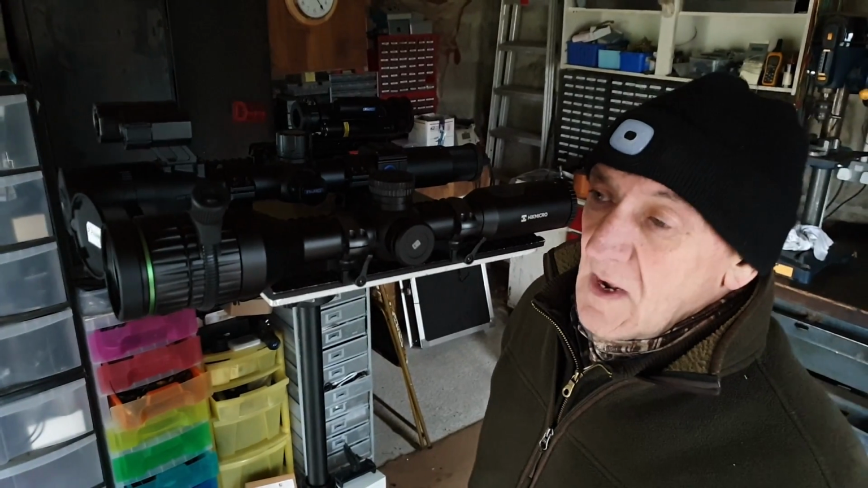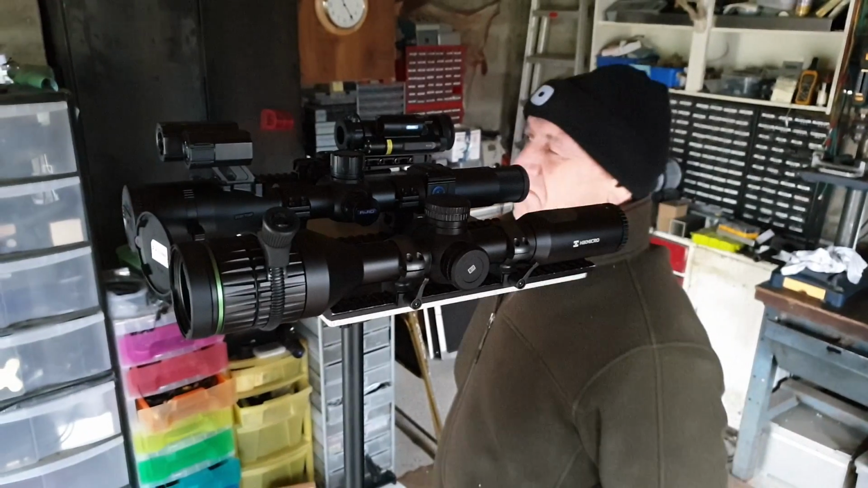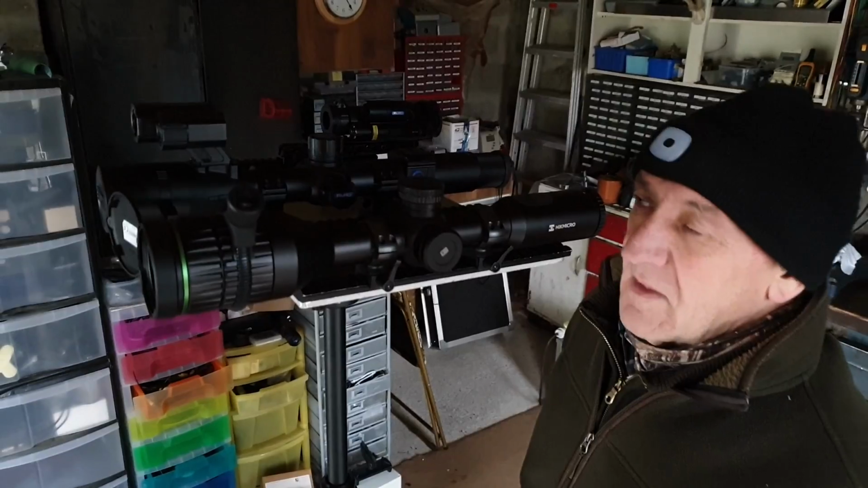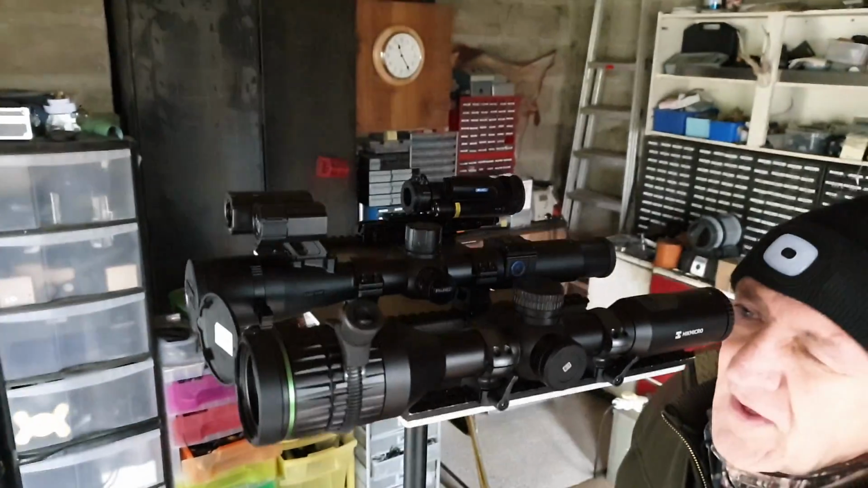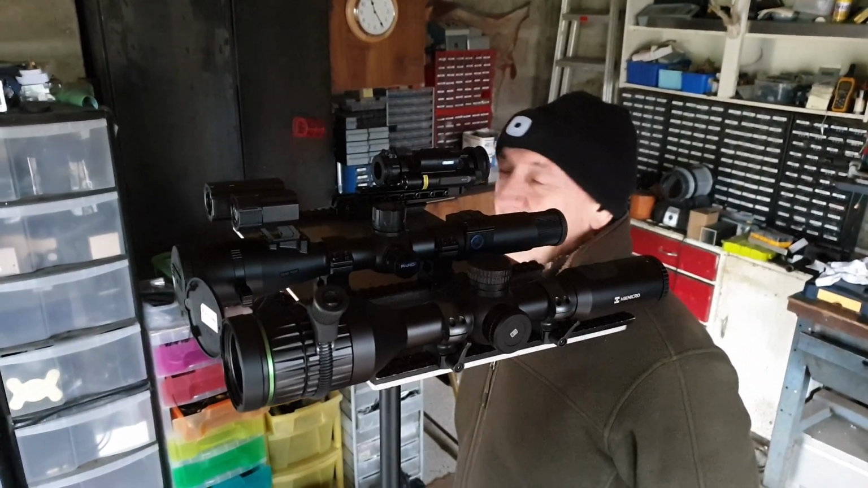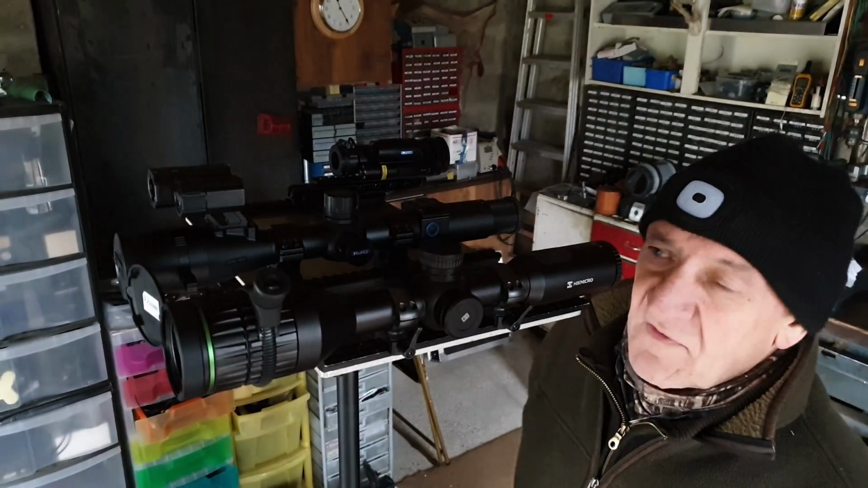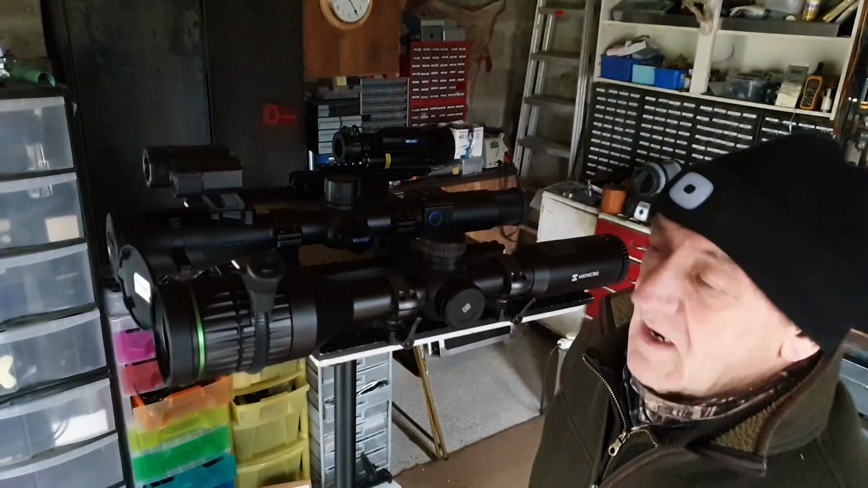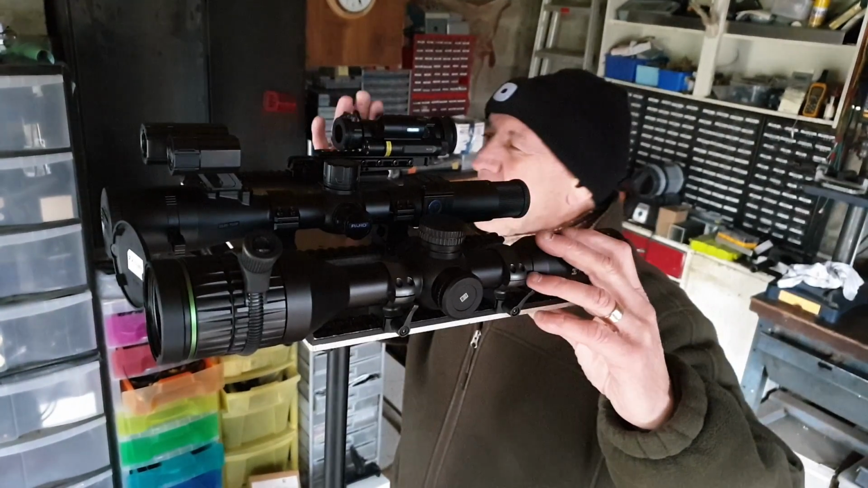Just as my first impressions, they're all producing very nice, sharp images. The differences are in colour balance. The DS is brightest of the three by some way. The Hike and the old Pard, I'm going to call it the old Pard, are pretty similar in terms of brightness, although because the old Pard has higher magnification, the field of view is less, and I'm going to move it to look at a bit more of that.